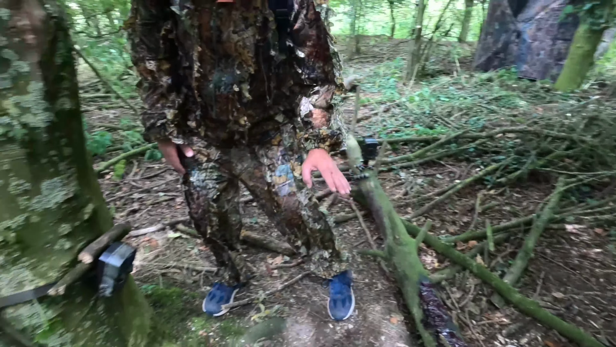I could sit and watch squirrels all day long. They are so cute. And it was really nice to see the squirrel come right up to the camera and stare into it. It looks a very healthy squirrel.